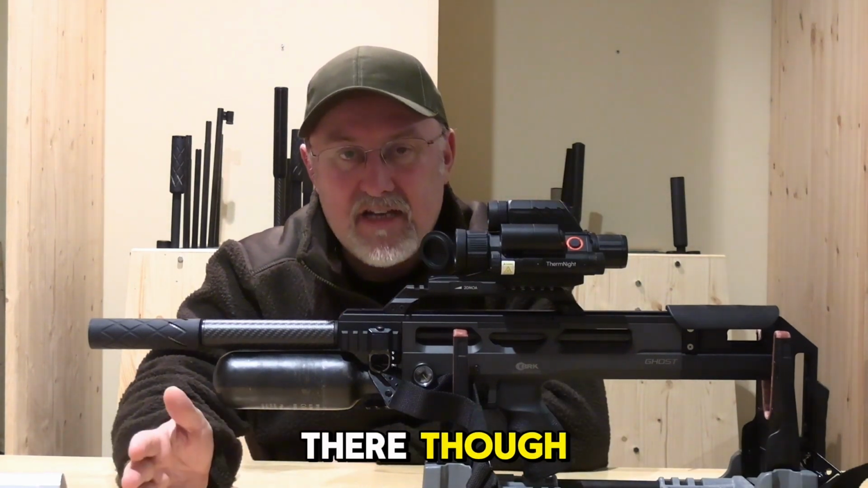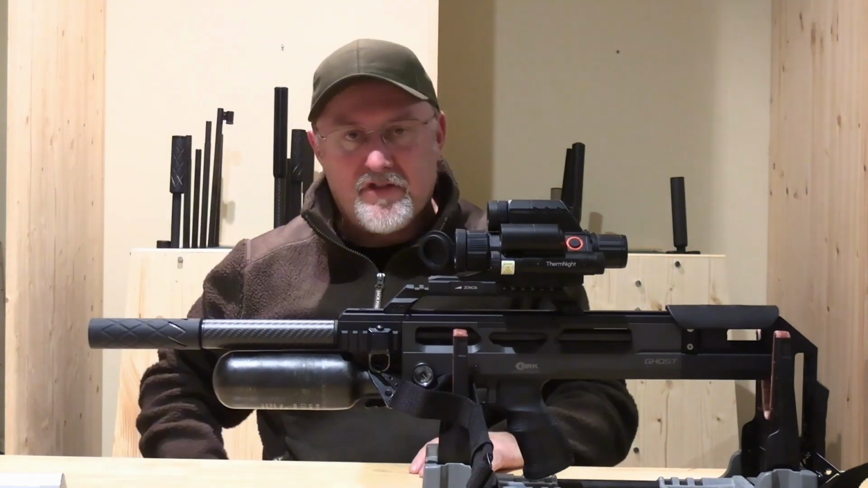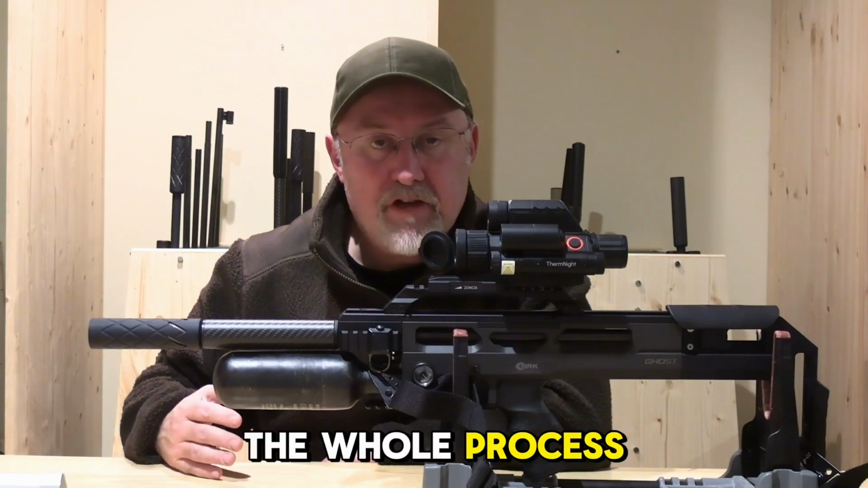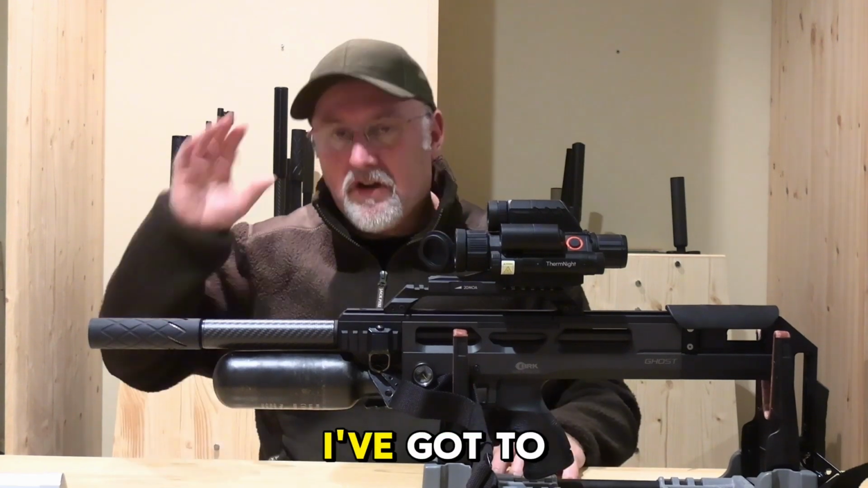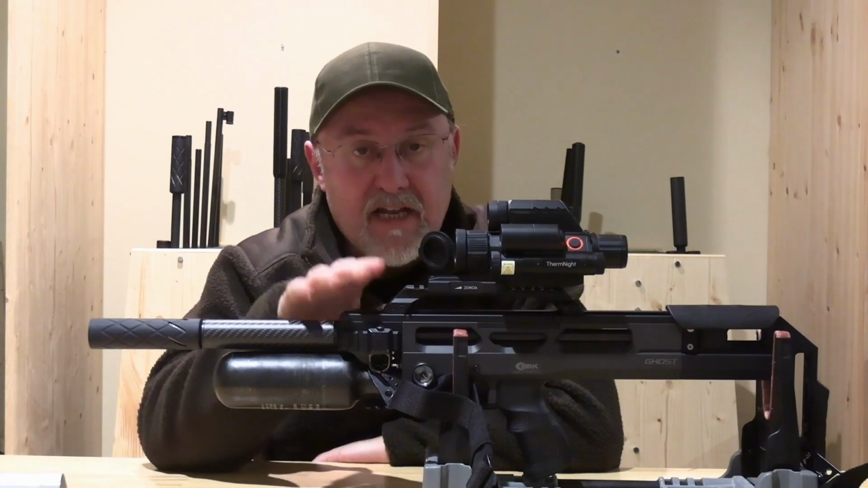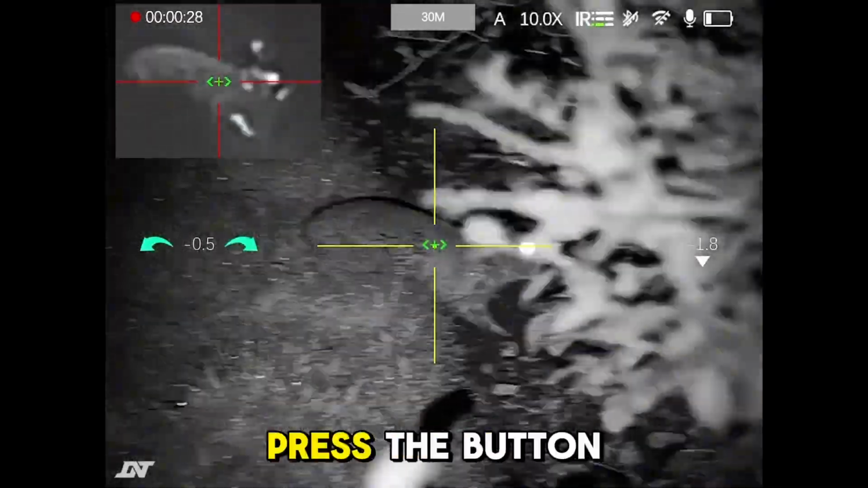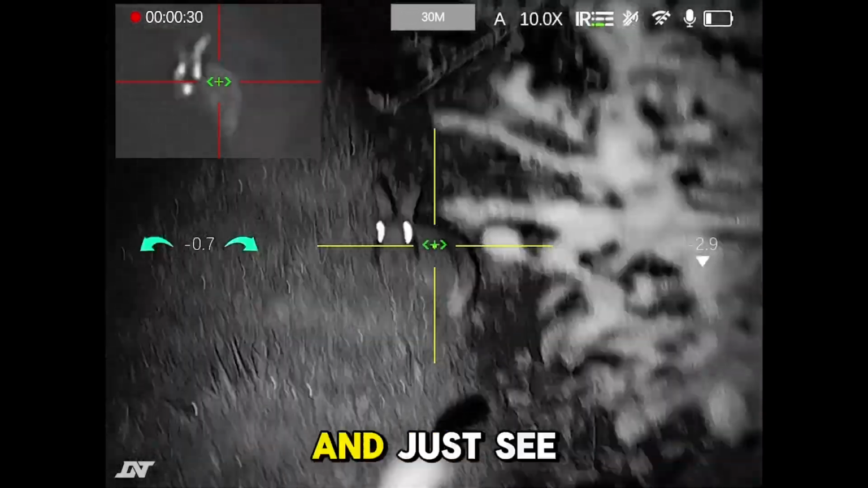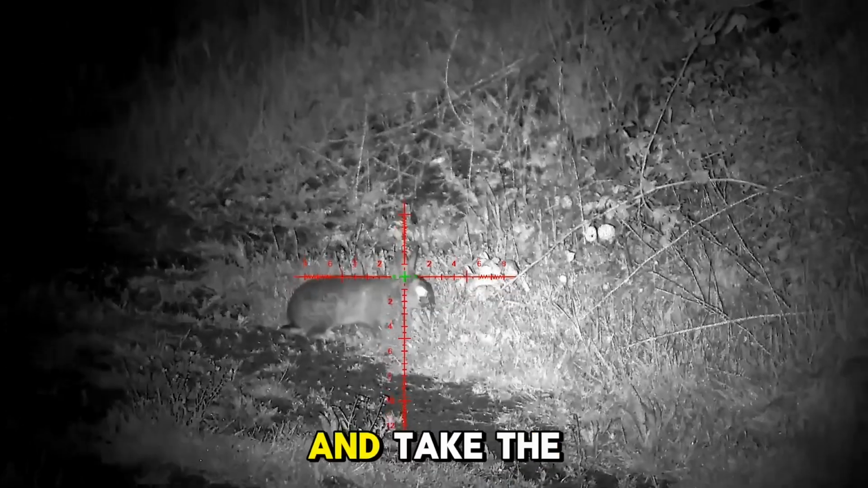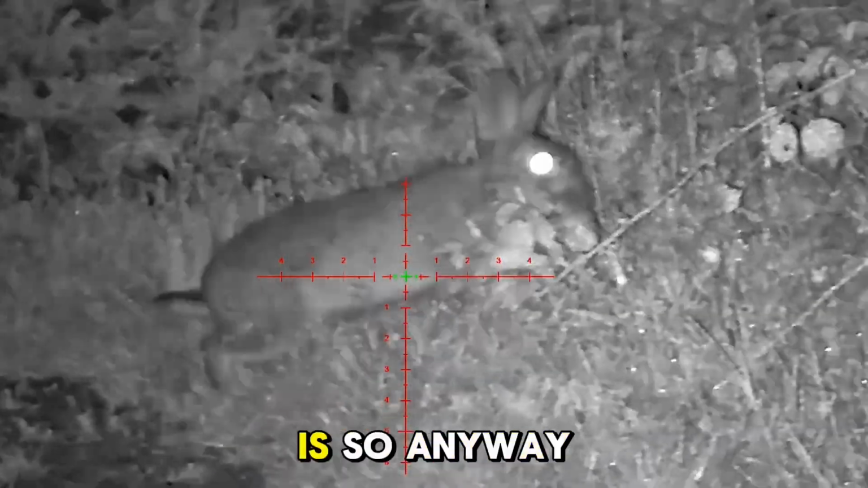Now, the issue there though is that if that rabbit has moved in between me spotting it, putting the thermal down, getting my gun up, then I've got to go through the whole process again. I've got to put my gun down, I've got to pick up my thermal, I've got to find the rabbit, then I've got to just do it all over again. Now with this, if the rabbit moves, all I've got to do is press the button, go into thermal mode, and just see where that rabbit has moved off to, then go back into IR mode and take the shot. It's enormously useful. It really, really is.